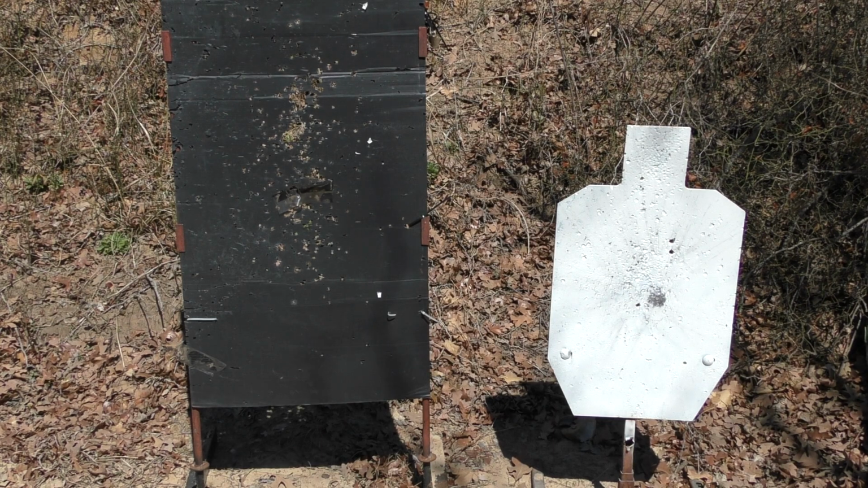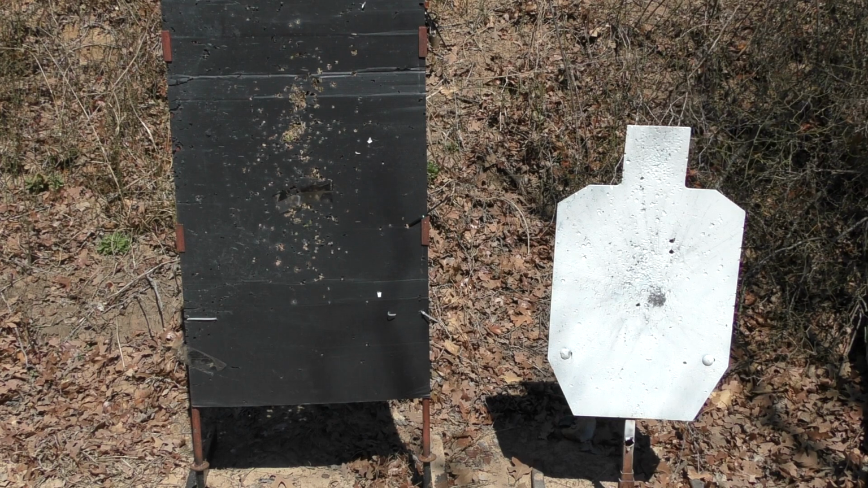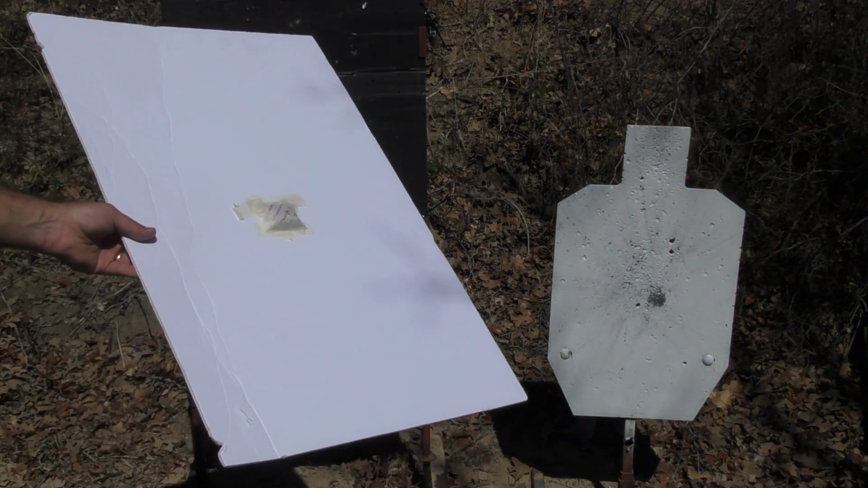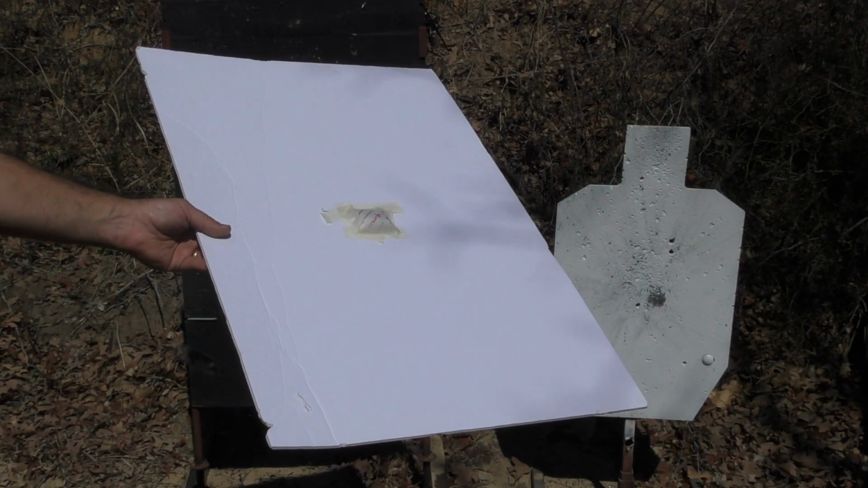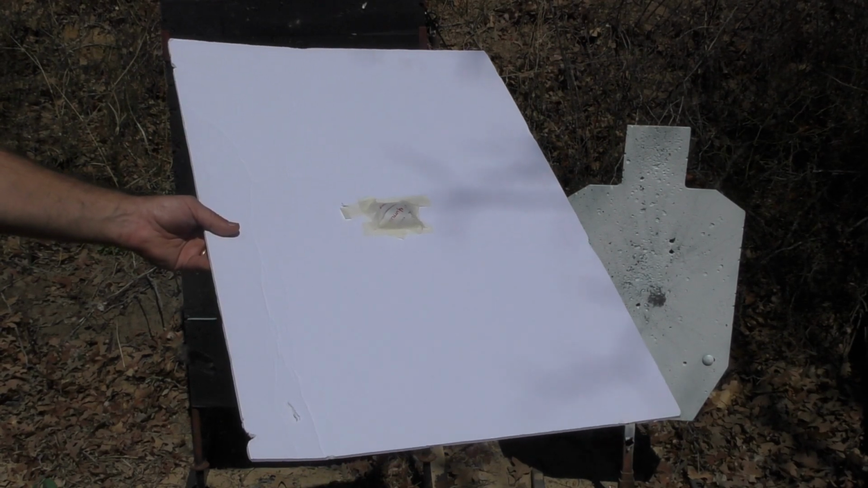If you don't have a steel target, then I present to you what my option is, and this is usually what I carry around with me as I go hunt to hunt or from property to property, and when I'm helping buddies zero in their hogsters. And that is, I just find these white poster boards at any Walmart or Kroger, whatever. I like white because it reflects the sunlight, and it just usually works better than a darker color.